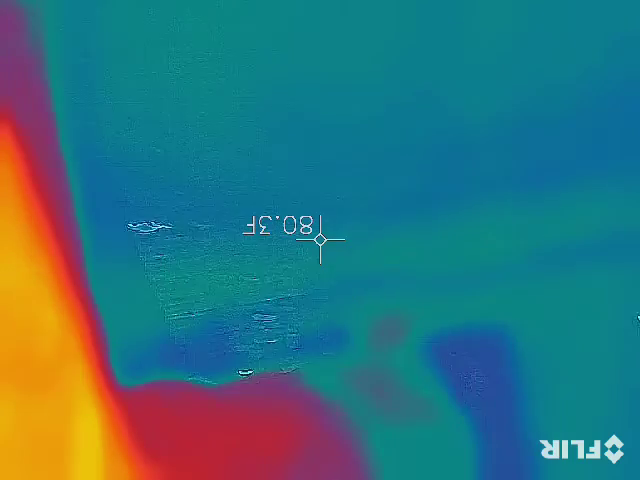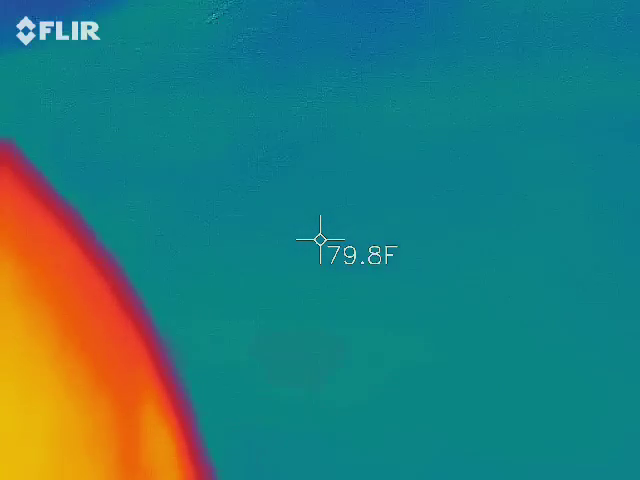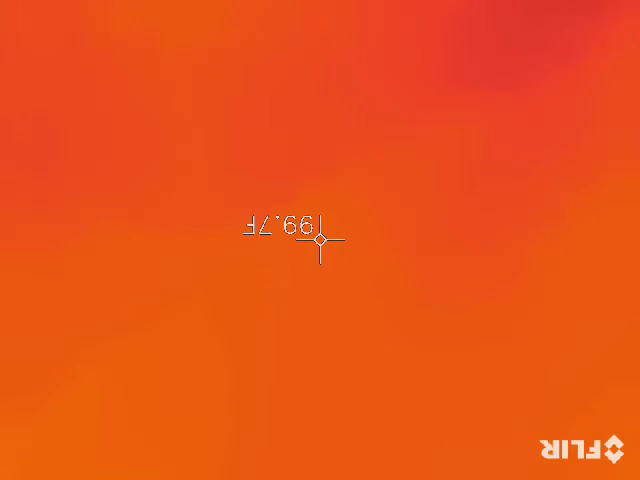So again, you can get me a nice quick sweep on those with the thermal camera. You got it facing the wrong way. Try to hold it. You're still going the wrong way. Yep. Screen facing you. There you go.